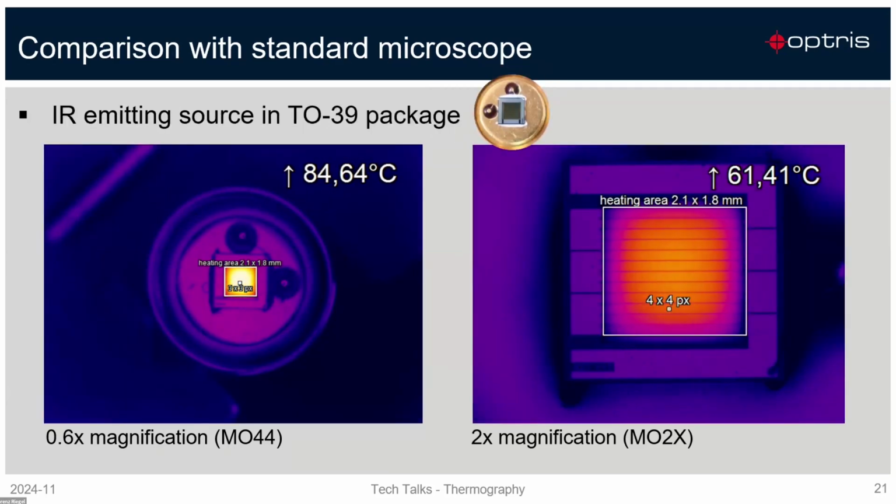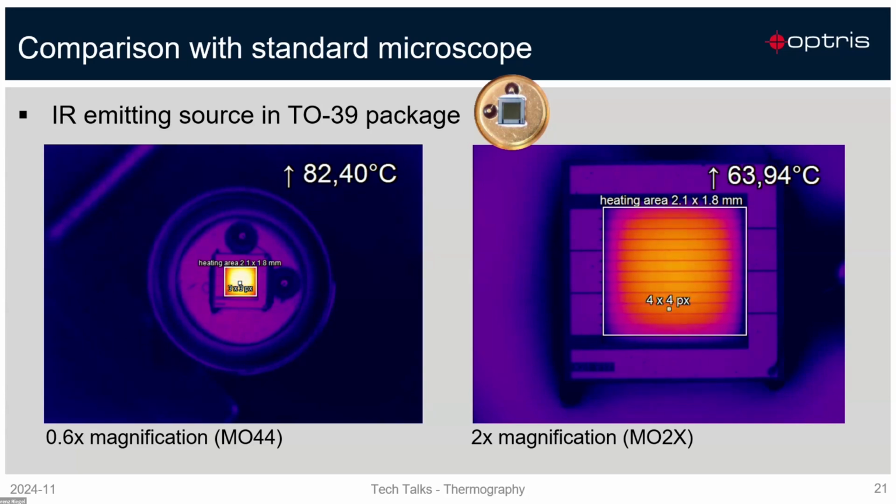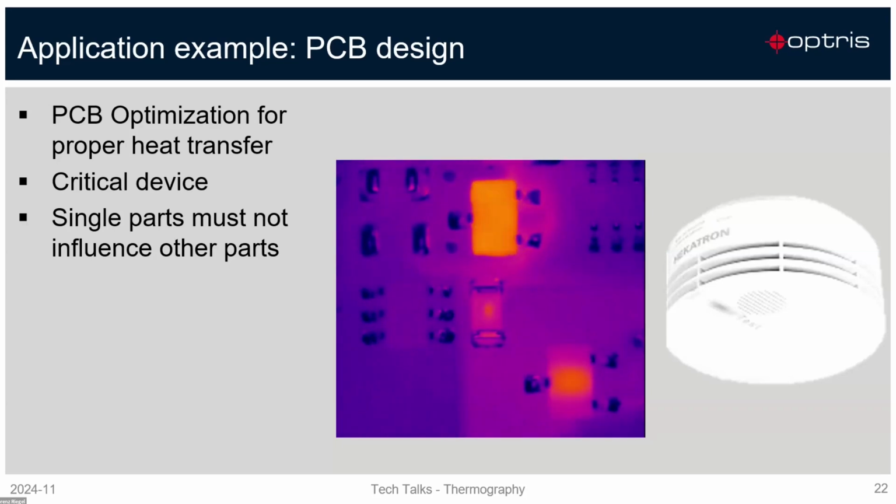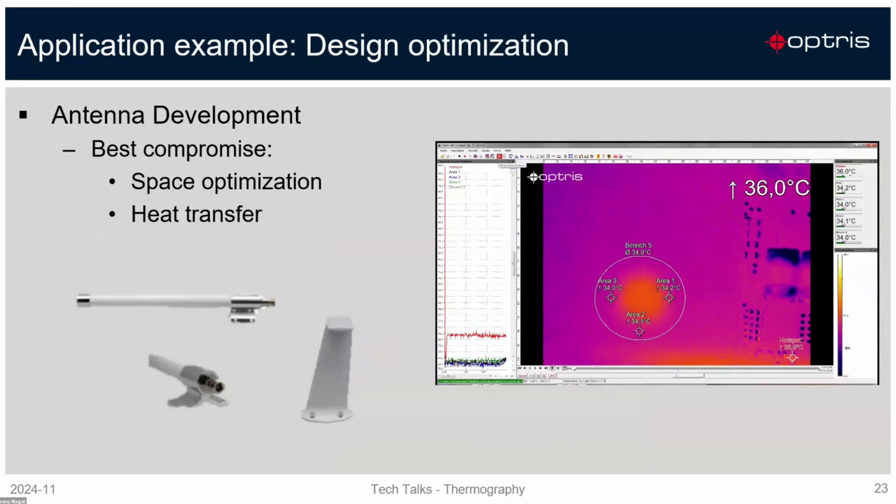Another example, a TO39 package opened here with an infrared emitting source. I think the images speak for themselves. And at the end, just two examples where it is used. This is an example of a PCB design, and here PCB optimization for proper heat transfer was the task, because this is a critical device later on, and the single parts must not influence other parts. This was very important.